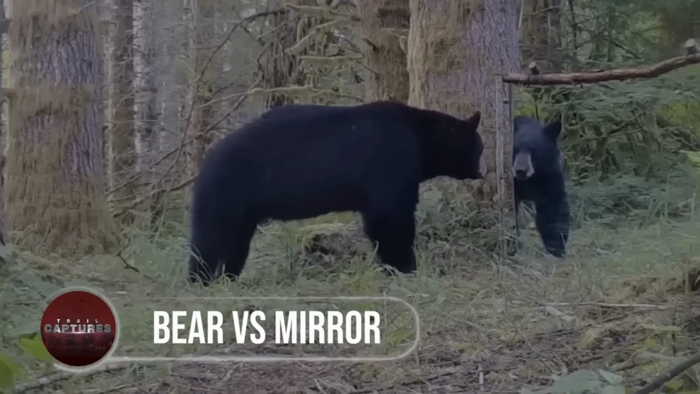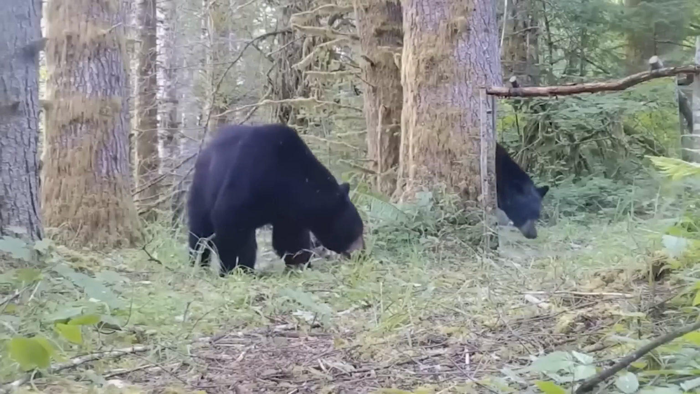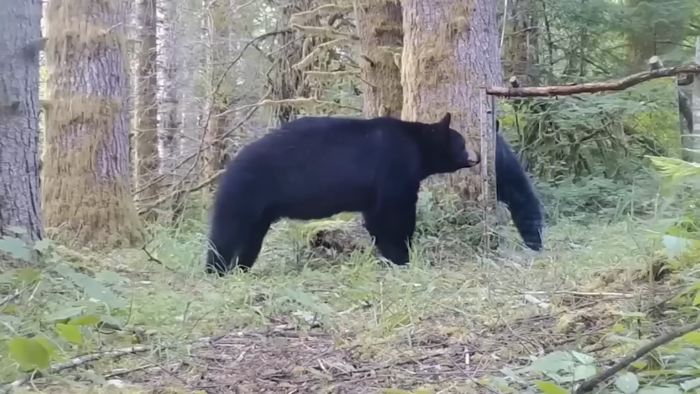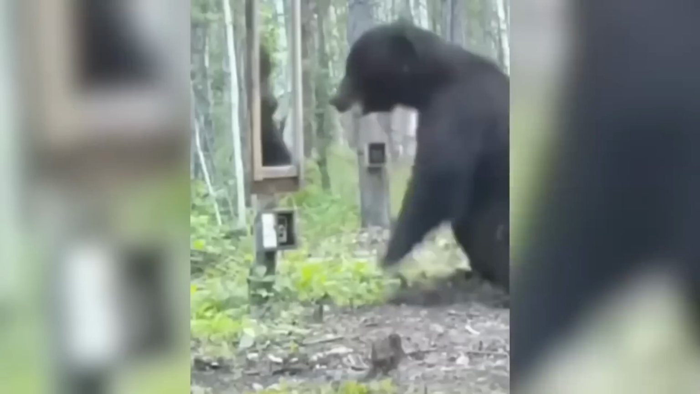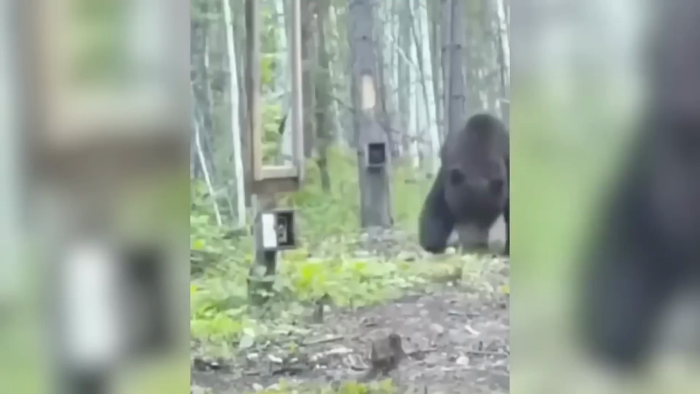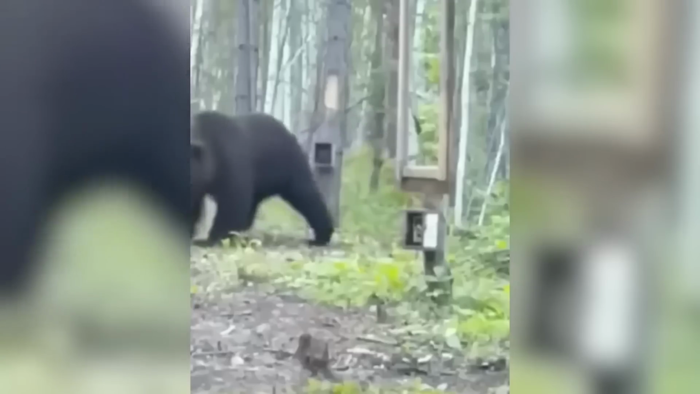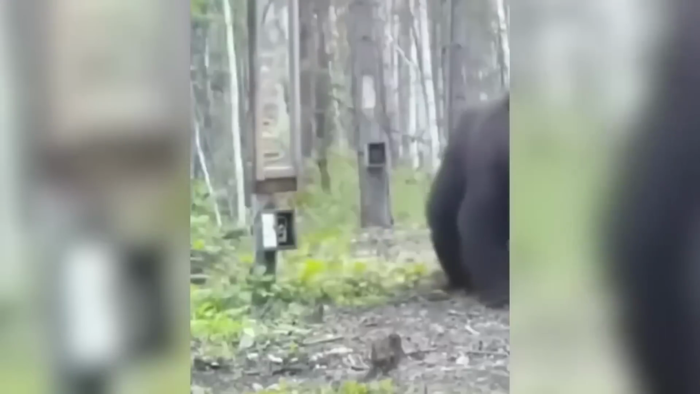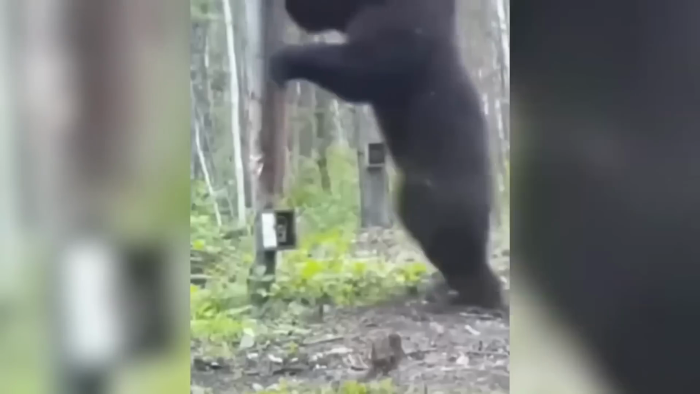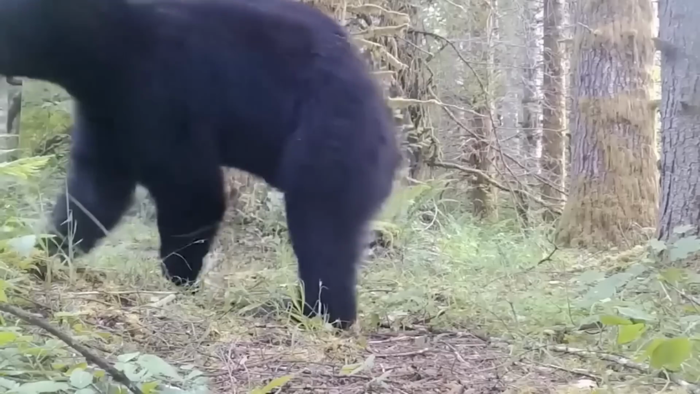Bear versus mirror. Who's the fairest of them all? It's a humorous encounter captured by a trail cam. A curious bear stumbled upon a mirror in the woods. Startled by its own reflection, the bear comically leapt away from the mysterious intruder. The baffled bear then circled back, cautiously investigating the mirror from different angles. The comical spectacle continued as the bear attempted to engage in a duel with its reflection, playfully hitting the glass. The trail cam owner couldn't help but chuckle at the bear's antics, proving that even in the wild, nature's creatures can display a sense of humor.